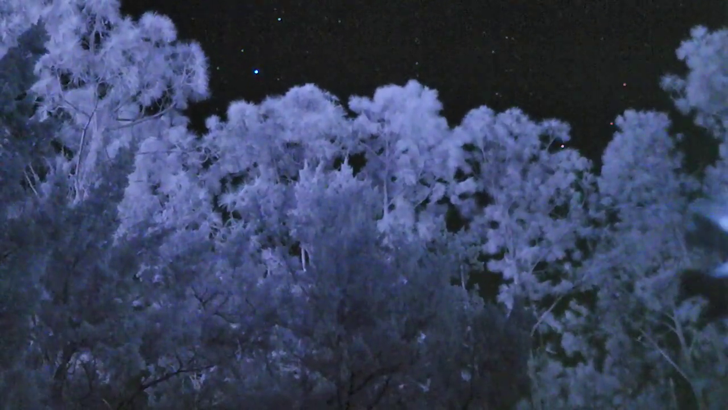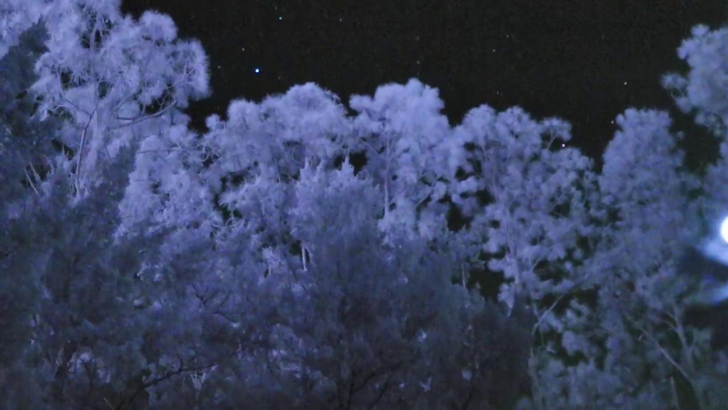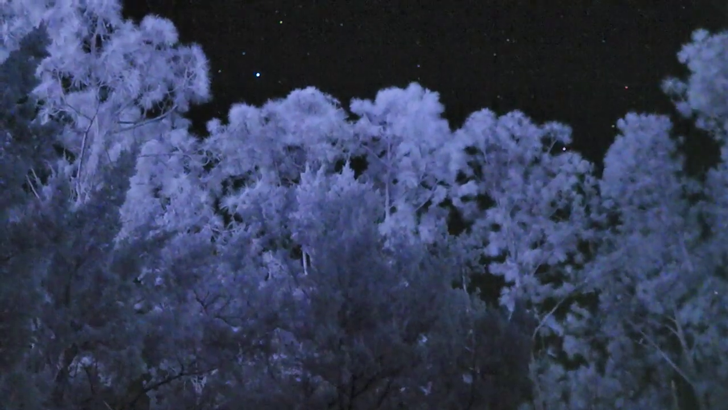What's that? That's the Milky Way, right? With the three stars in a straight line. I think so. Well, that's the Dipper. That's the Dipper.